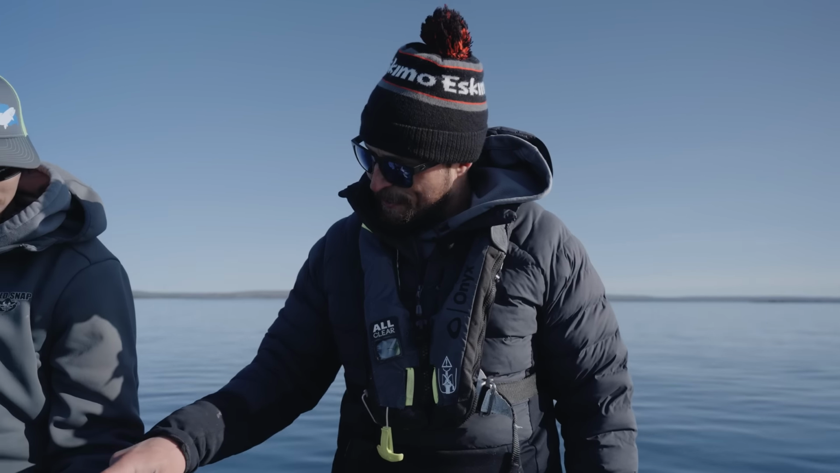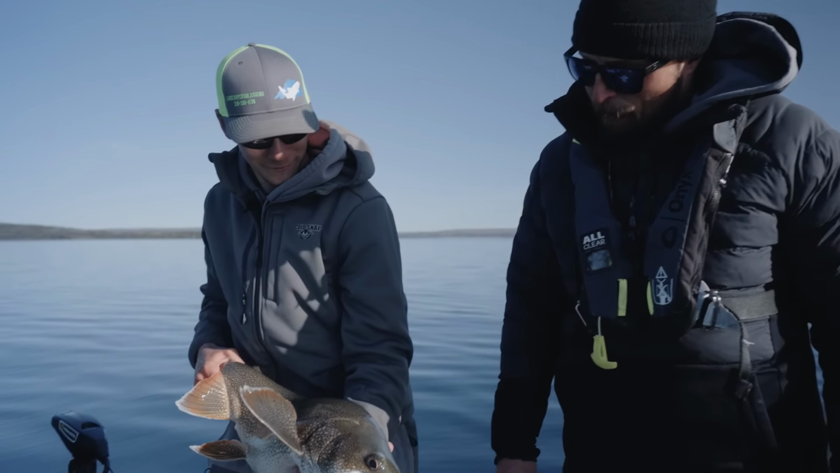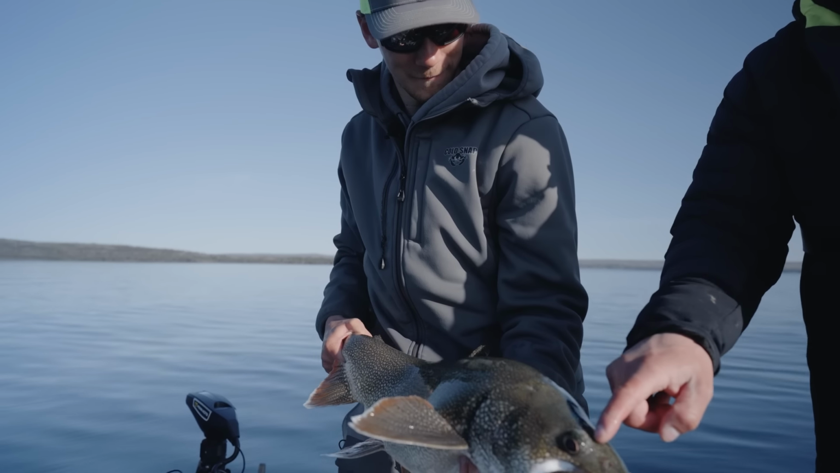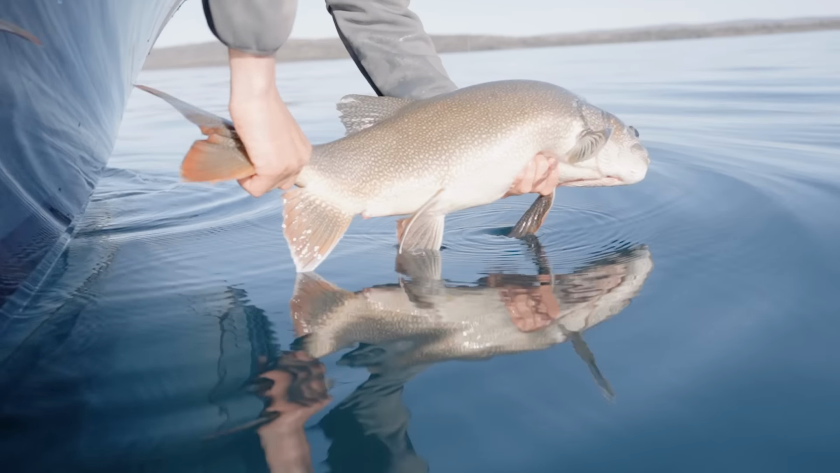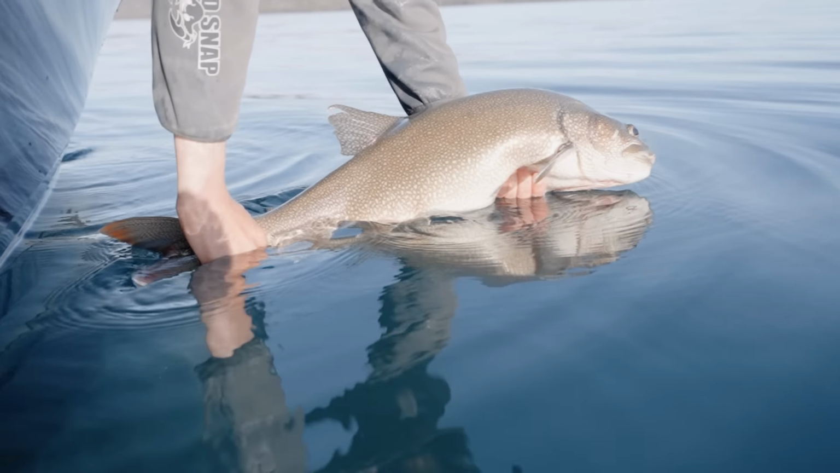Wow. That's cool. That's a different fish. Yeah. Wow. Let her go. I love those vermiculations, the designs on its eyes, its back, its fins. What a fish. Let's get that one back and catch another one.